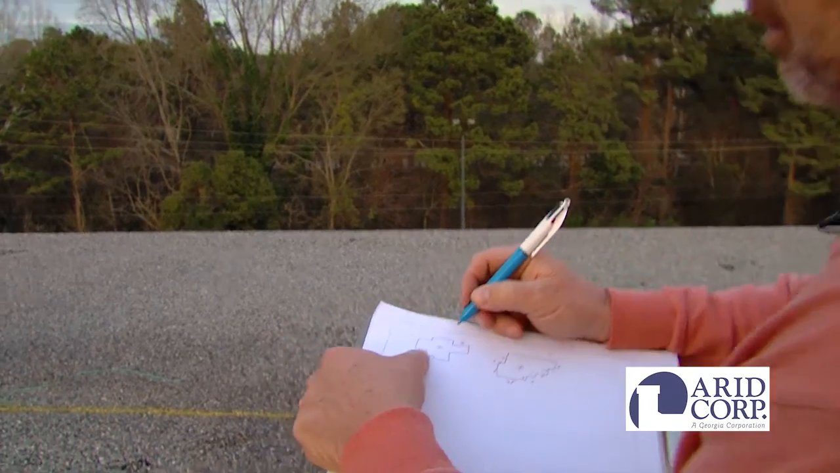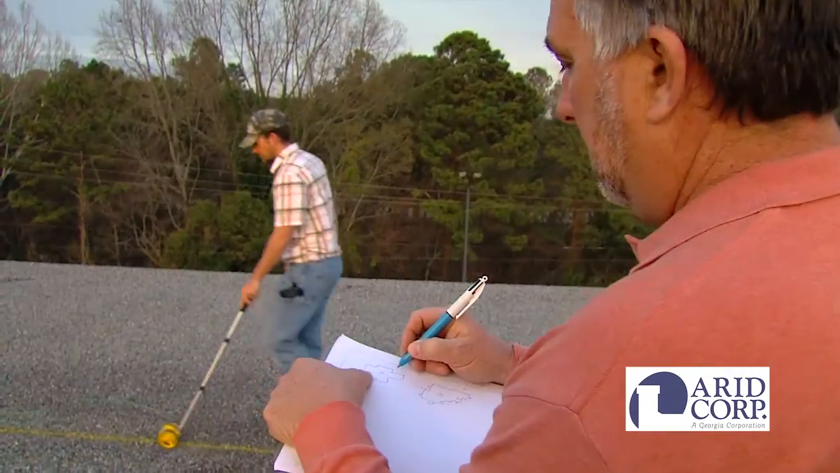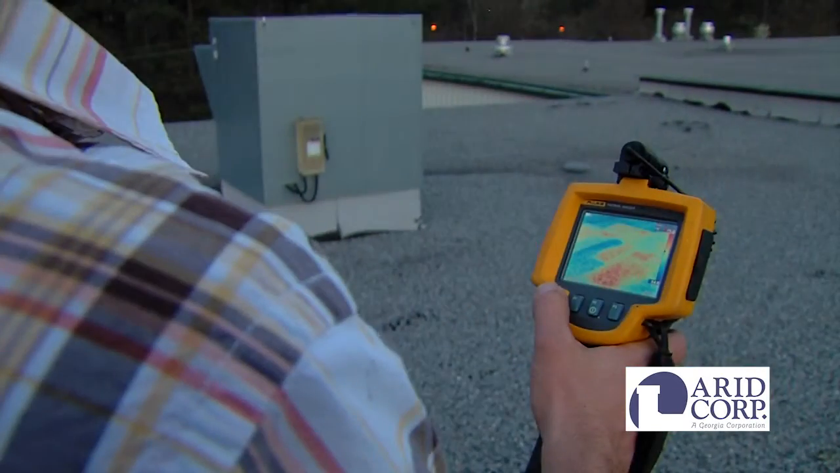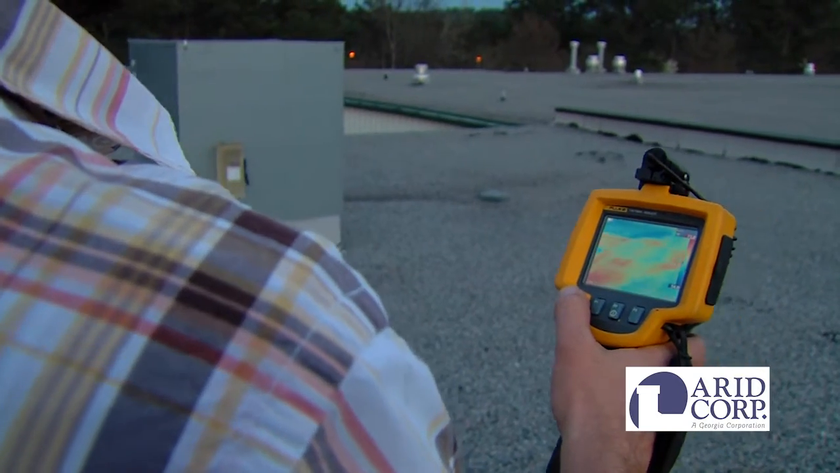Once the areas are located, confirmed, cataloged and plotted onto a drawing, an assessment is made how to most effectively interrupt the failure process and get the roof assembly back on track to a full, trouble-free life cycle.